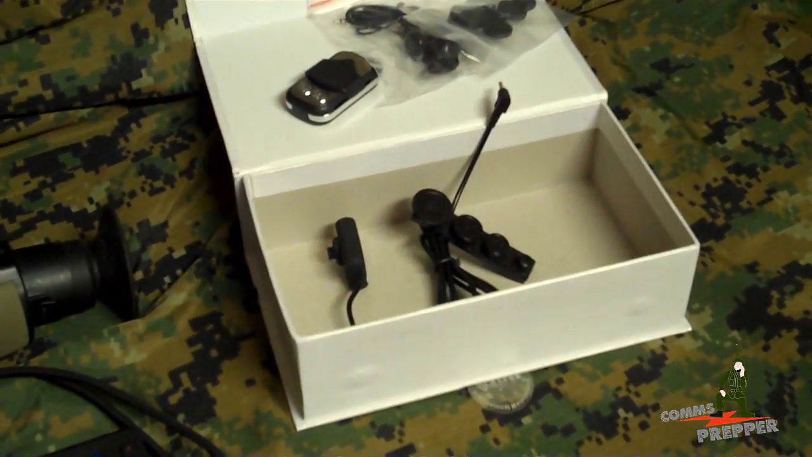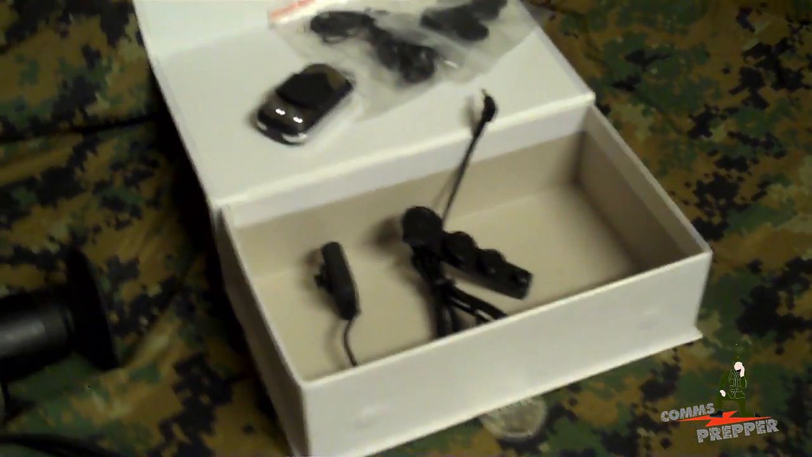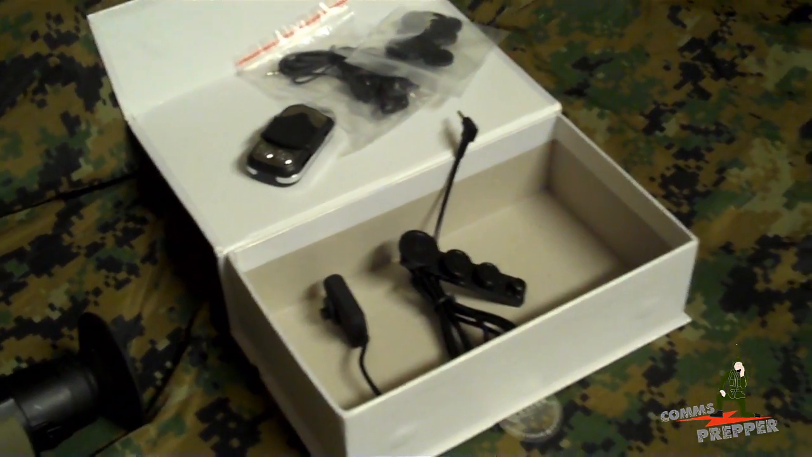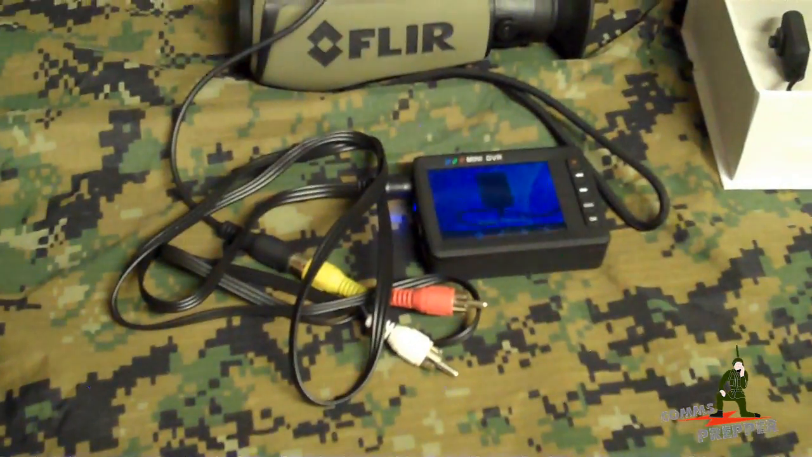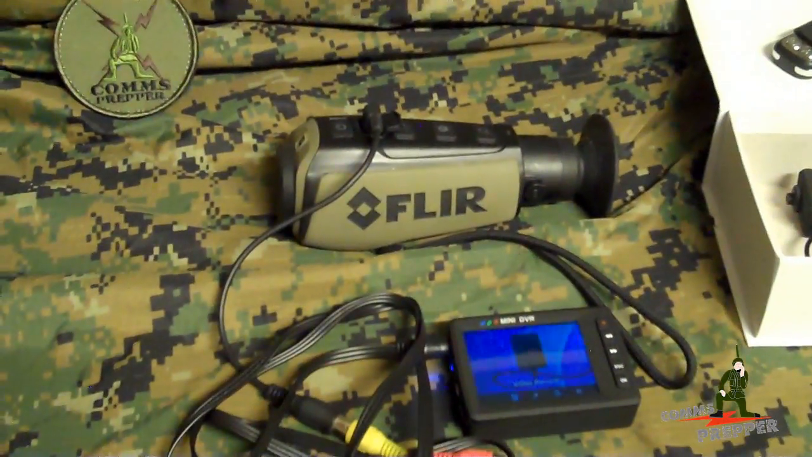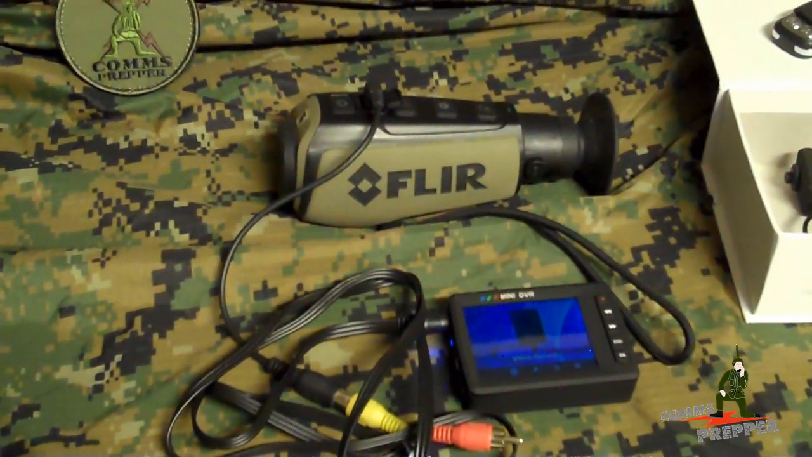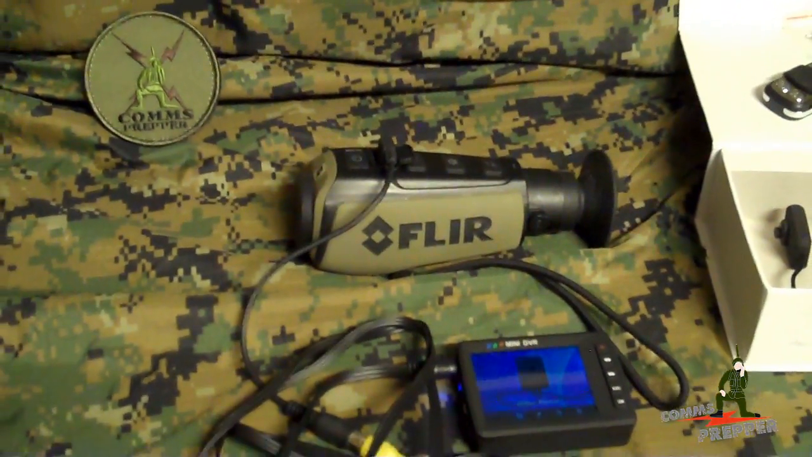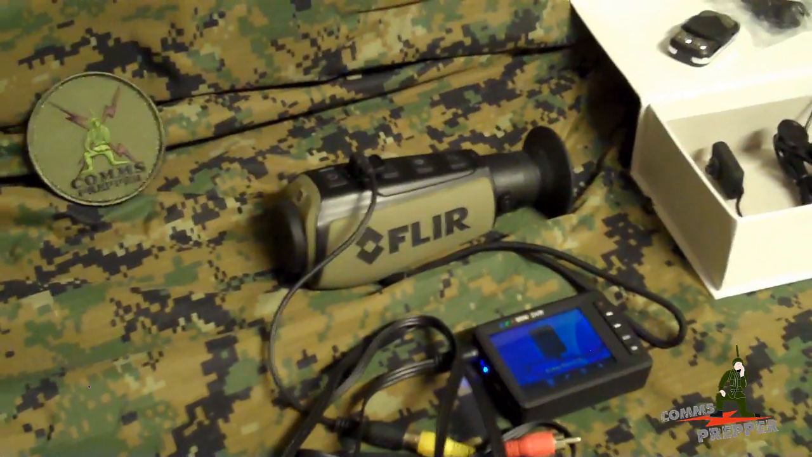This is the box it came with. It comes with a bunch of other stuff here, microphones, a little camera, a remote control. But we don't need any of that. That's not why I got this unit. I just wanted the composite audio and video cable that would connect to the FLIR, and that would allow me to capture the video and show you how this unit works in the field, so when you want to check something out that goes bump in the night, you can see.